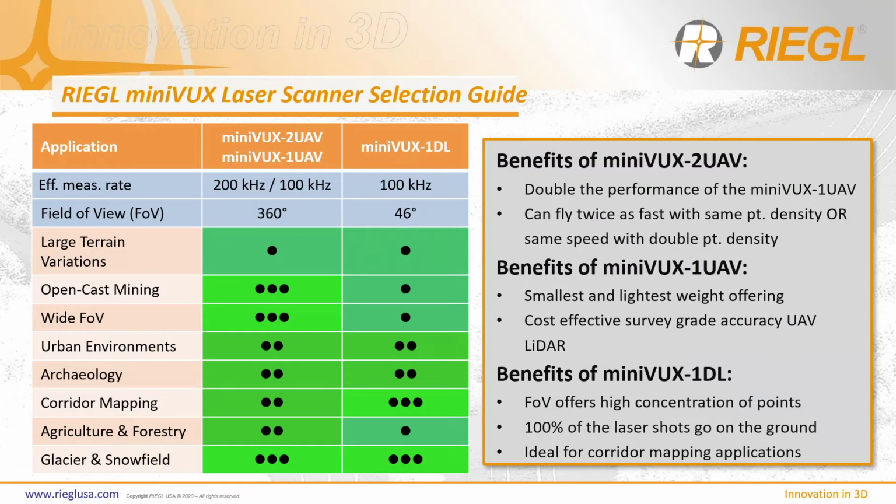And with this large product portfolio, how do you decide which is best for you? Besides the overall size, weight, and of course cost, it really is application dependent. It's not necessarily a one-size-fits-all, but it can be a one-size-fits-most. In the end, it's a relationship that weighs the overall weight of the payload, the measurement ranging capability, and the overall point density that the system can provide.